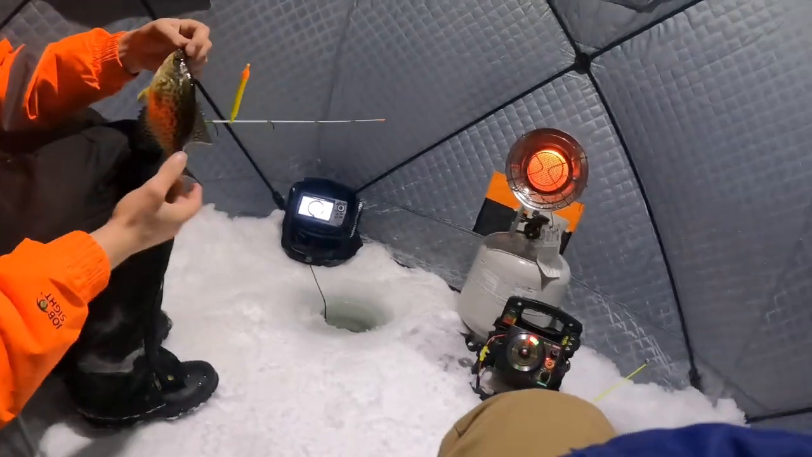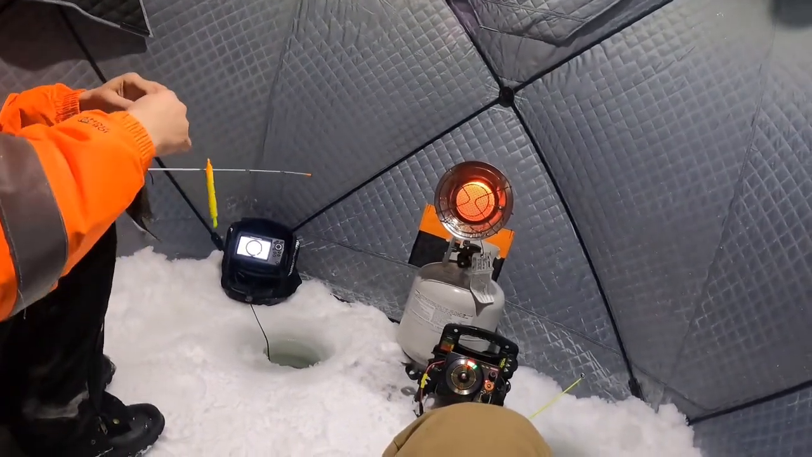You got them on minnow? Yeah. Nice little crappie.